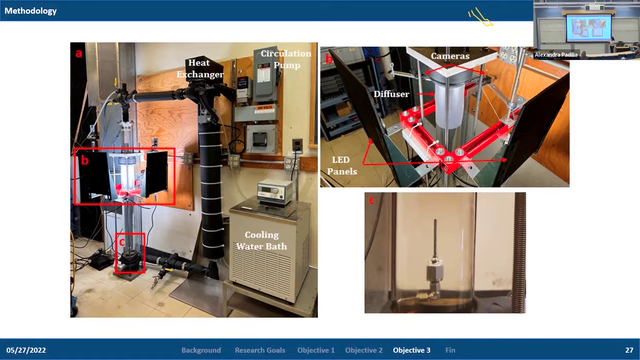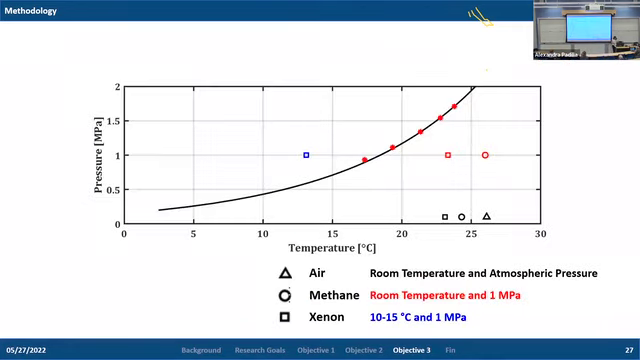We use different sizes to create a wide range of bubble sizes. And then to image the bubbles themselves, we use 2 cameras that are placed perpendicular to each other. They were backlit with LED panels, and we used a diffuser to help diffuse the light. And now what I'm going to do is highlight what kind of bubbles we actually made in our experiment itself. So we used 3 different gas types. We used air, we used methane, and we used xenon.